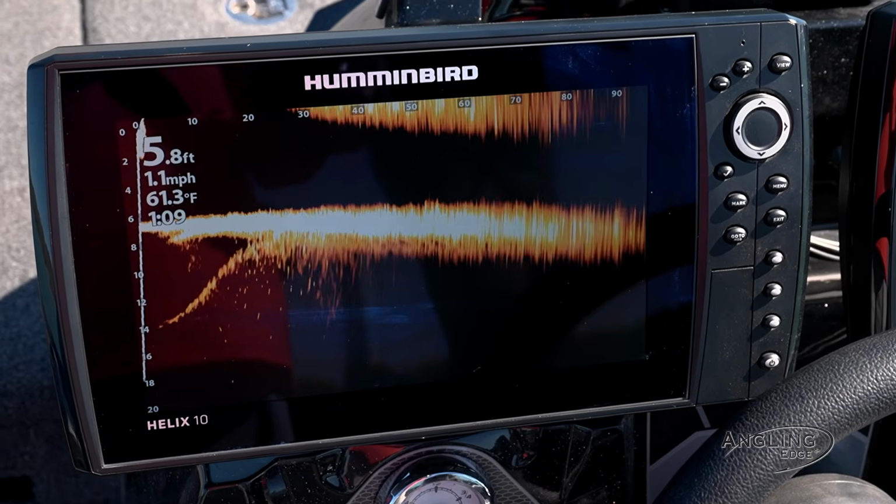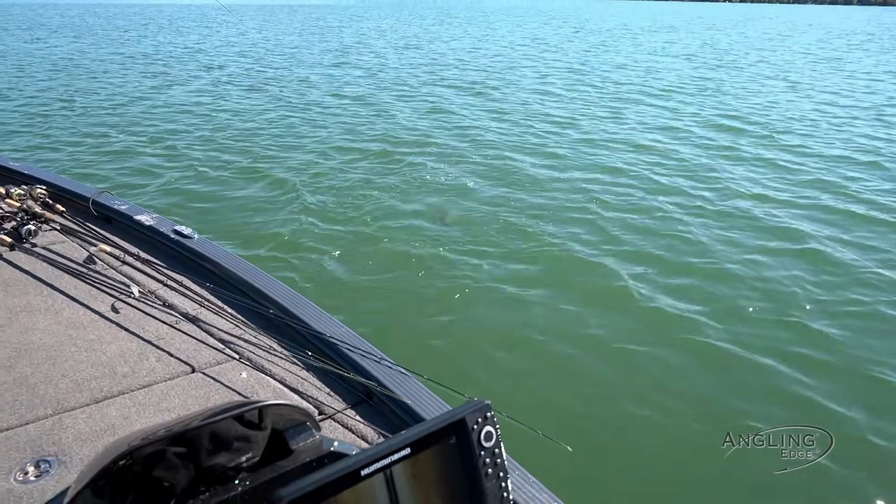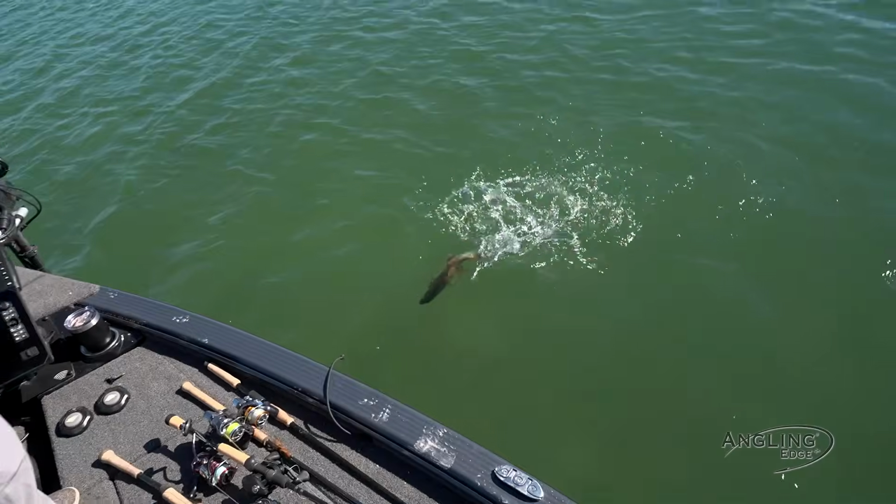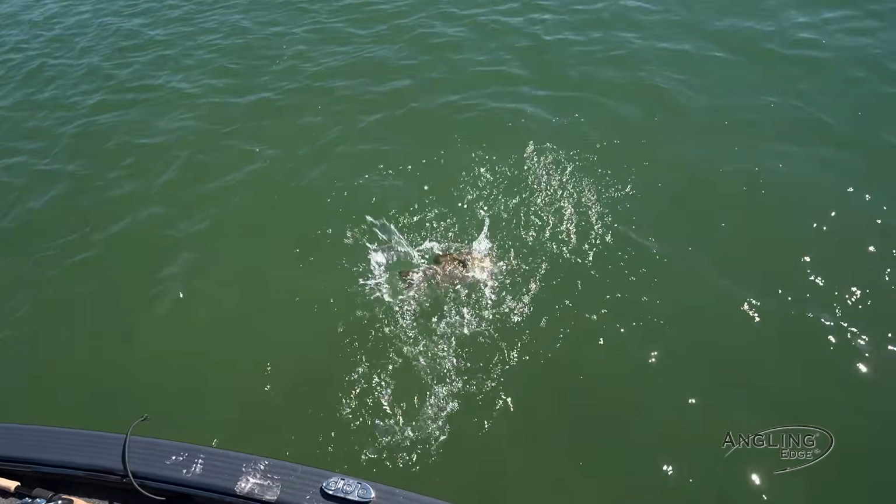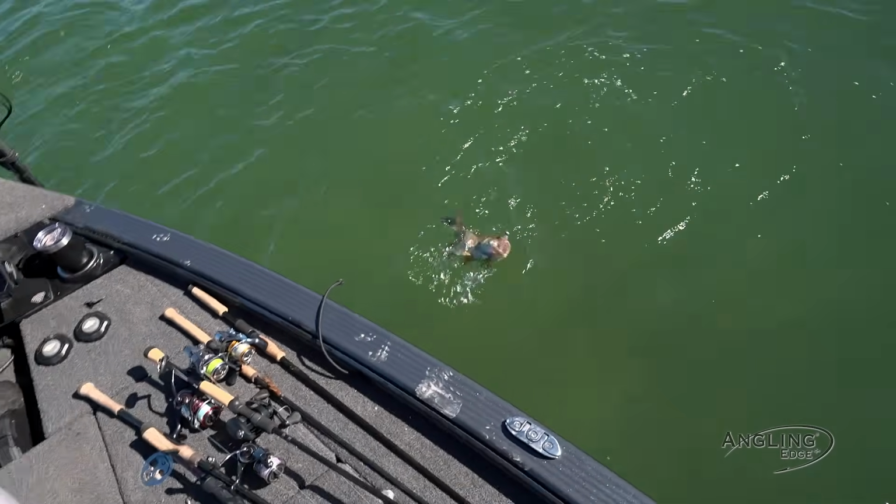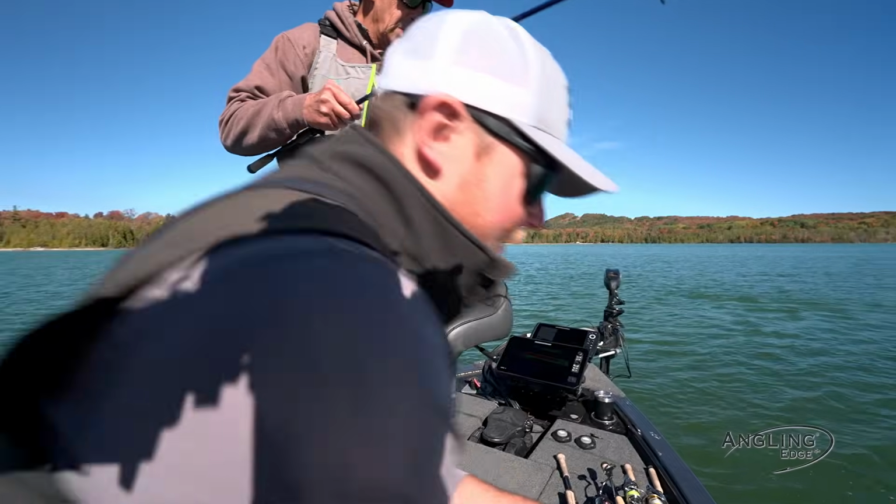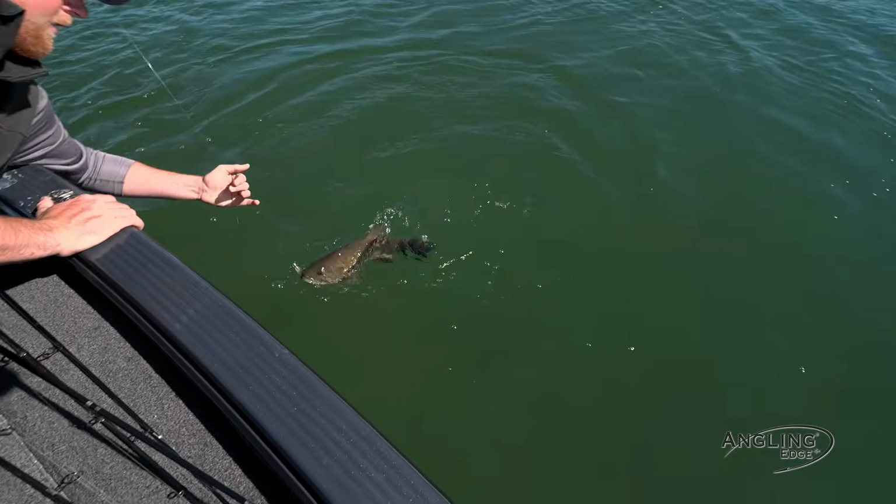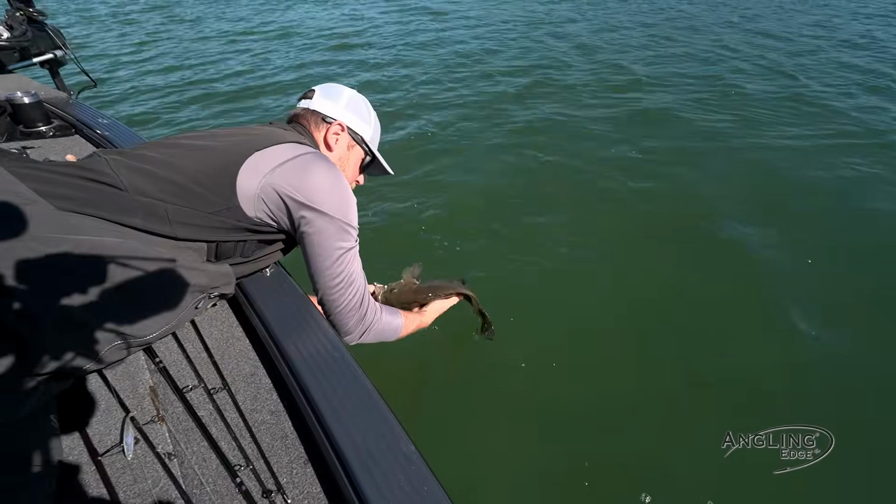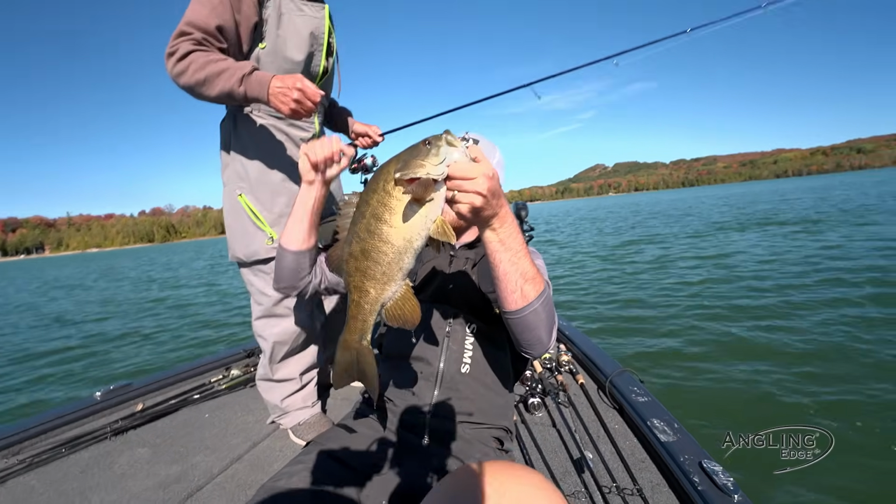Ooh, big one. Ooh, better one, right by the boat. Come here, buddy. Boy, he's sort of docile, like he just came up from a deep sleep or something. That's sort of weird, because normally... I'm really surprised, he was a little bit more active than that. You want me to grab that one for you? Get down here and help you out. Come here, come here. The old calming belly grab. There we go. Nice, beautiful.